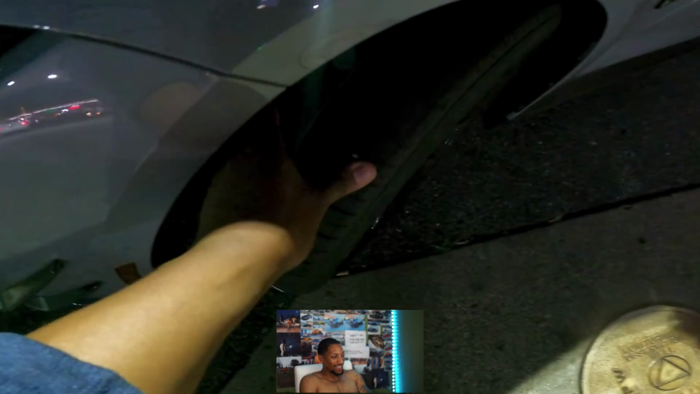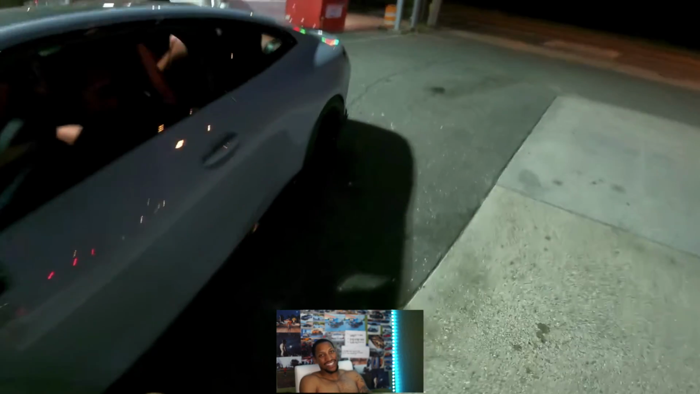Can't wait to get some Michelins on these puppies, man. Wow. Oh yeah, they sticky though. They grippy though. I thought it was going through the tread. Pirellis, though. They kind of cold. I can't sleep on these Pirellis though. They kind of grippy, man.